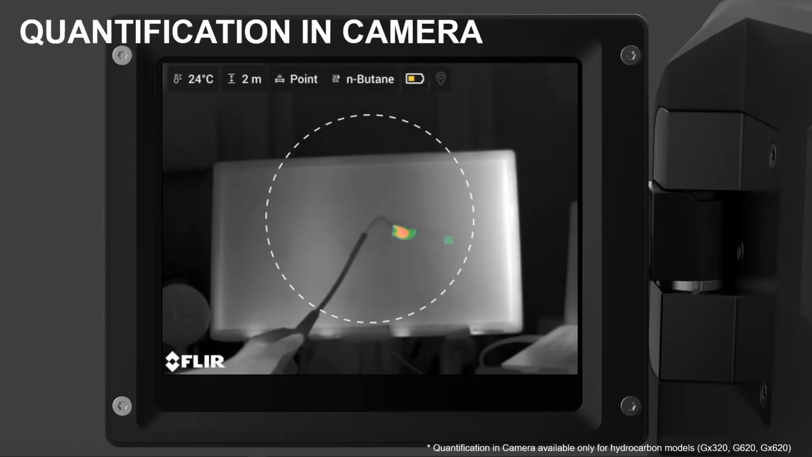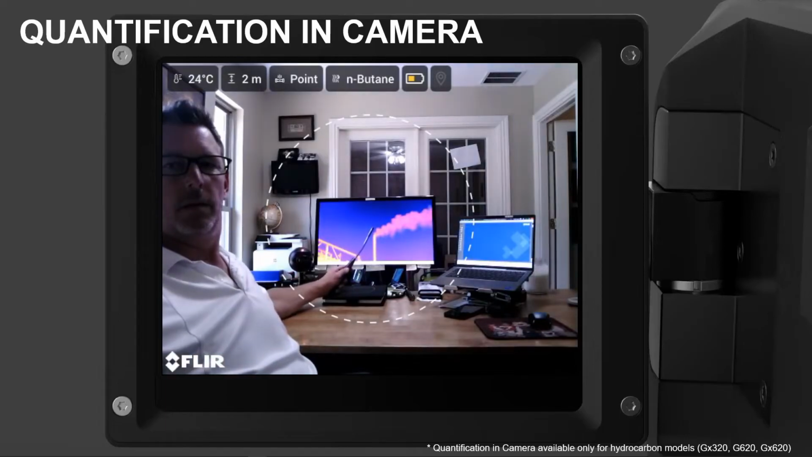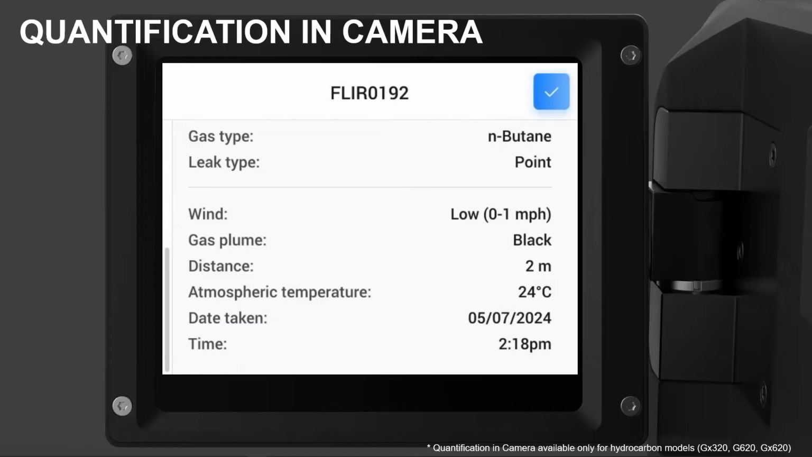At the end of the 10-second measurement, you'll see a very brief visual picture and then an option to view the summary. This gives you the capability to make sure that your input parameters were done correctly, and also gives you a quick view of the reading that you got. In this case, 15 grams per hour from a general butane lighter.